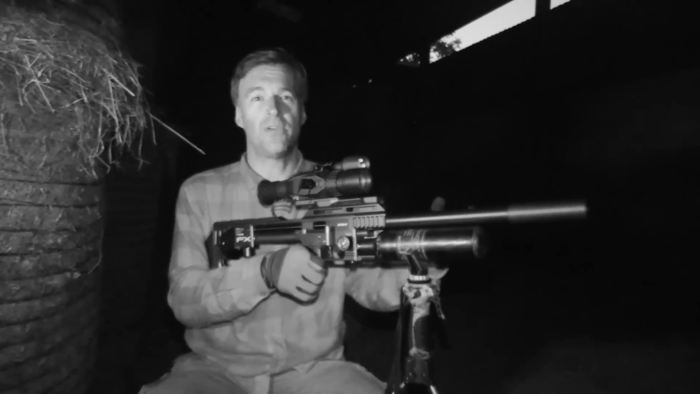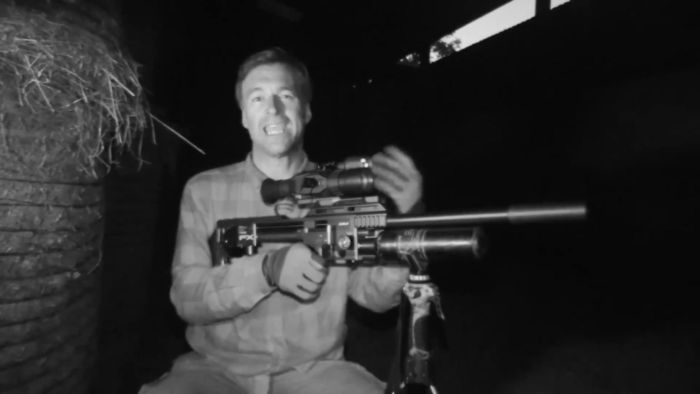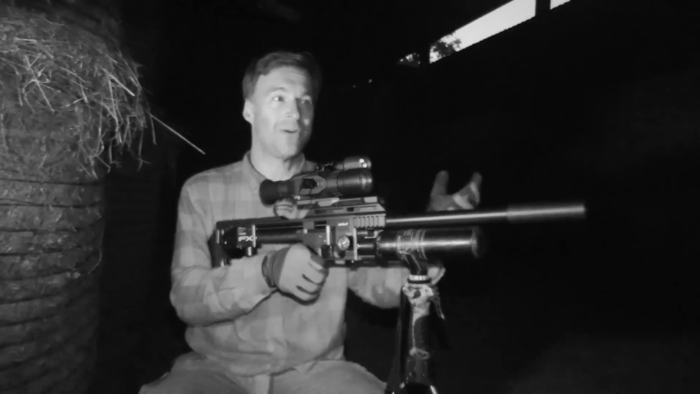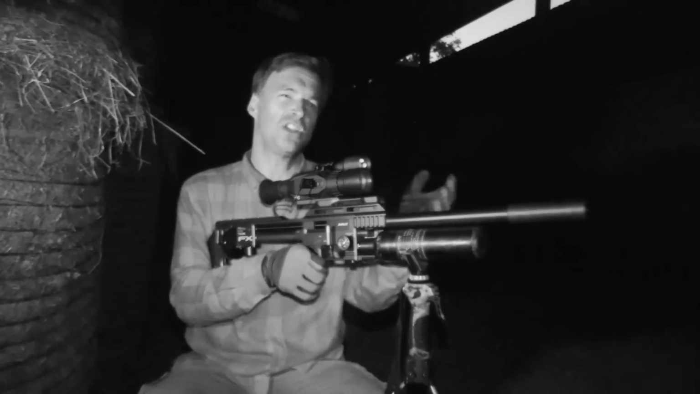This farm in particular, it's a mixed holding and there is a lot of attraction here for them, from cattle feed to grain stores and even turkeys. So right through the year there's a few rats here, and like I said, they're just about on the rise now.